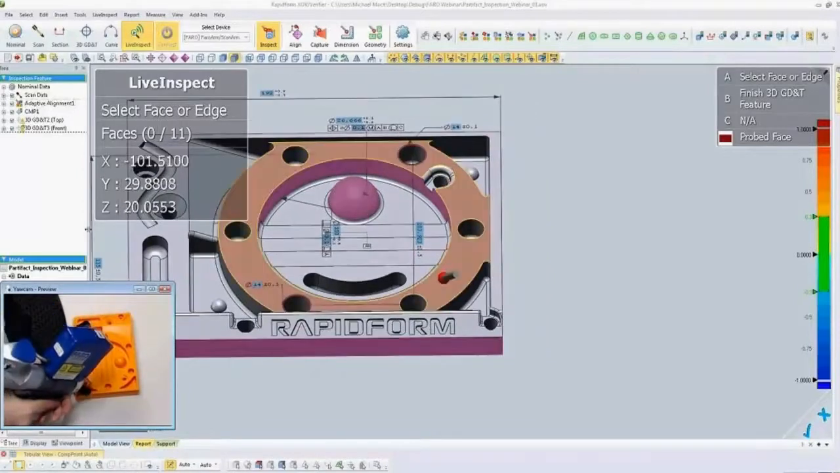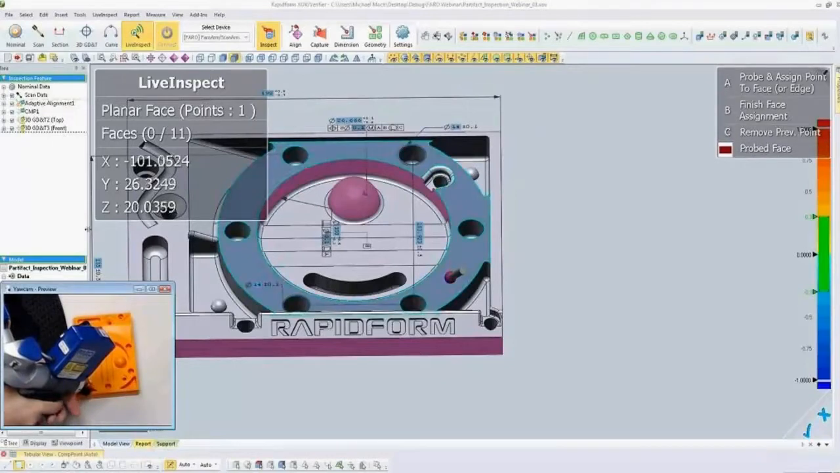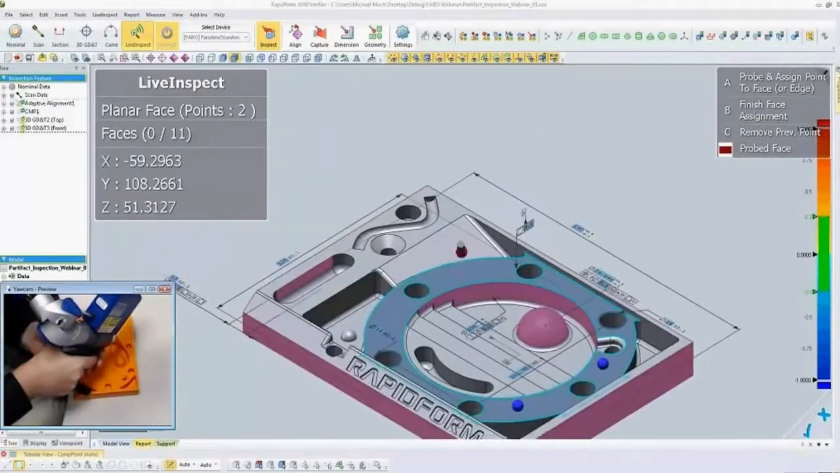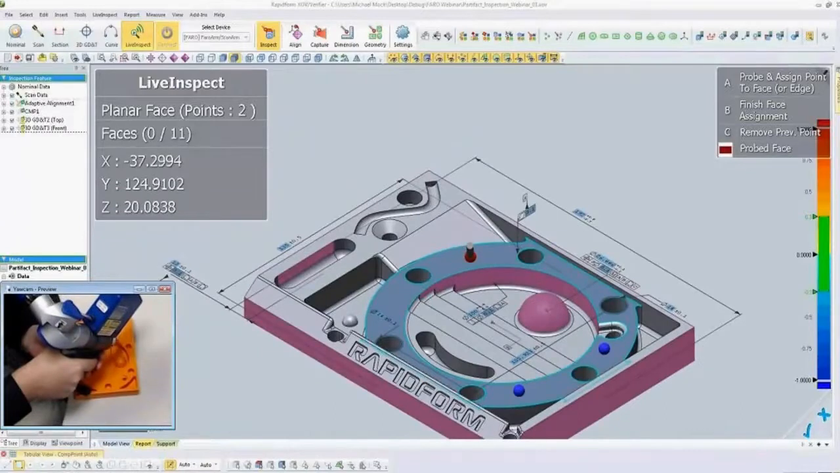So if I come in, I'll go ahead and touch one of the faces, and you see it highlights the face on the CAD model. I don't need to use my mouse at any point. And I'll just start taking measurement points on this face. So now it's blinking, showing me the face that I'm working on. It shows I have 1 point on this face in the upper left. And as I continue probing, you'll see it's flashing and the base color is still purple.